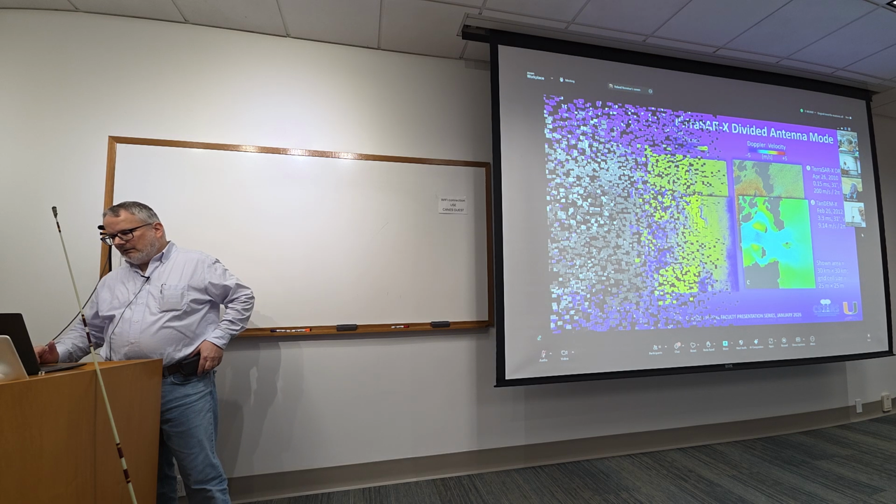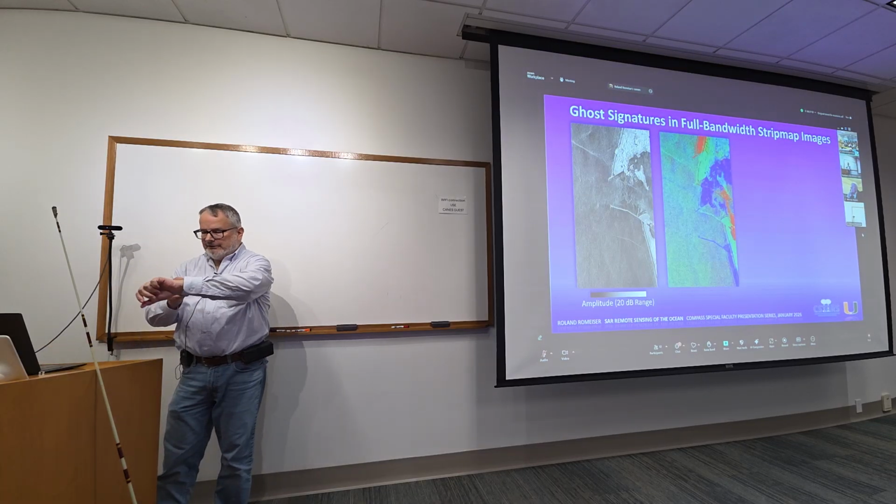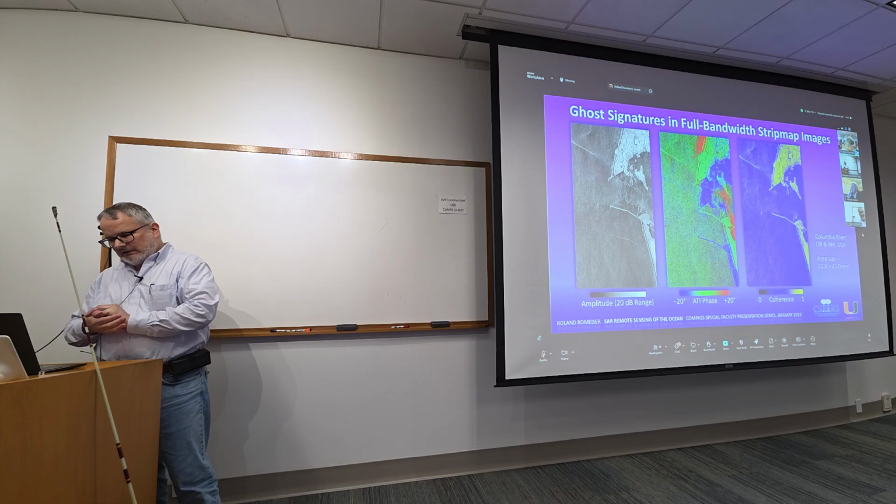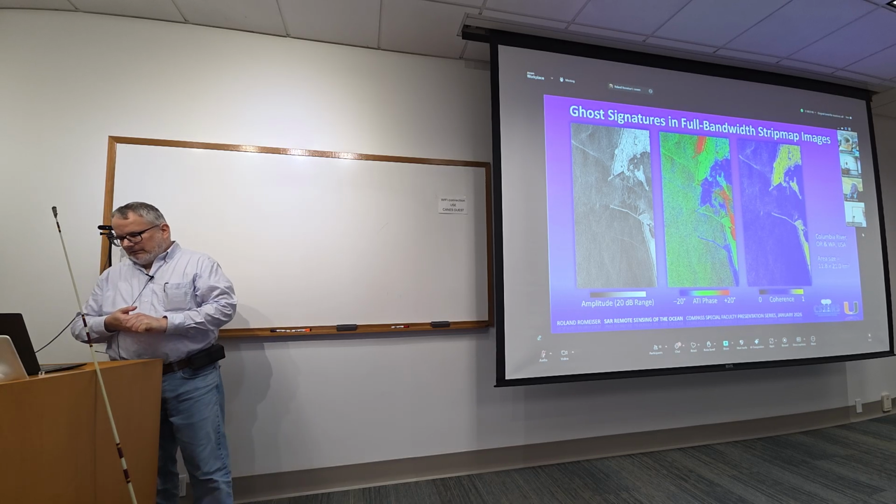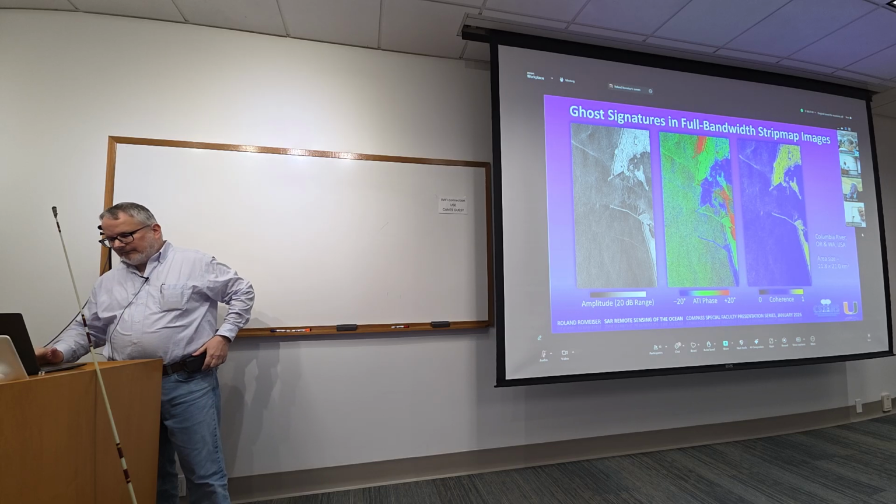Now we shift gears again to the topic of filtering images and improving the data quality. This is a long track InSAR data set from the Columbia River mouth from one of our projects, from the divided antenna mode, I believe. You see these ghost signatures.